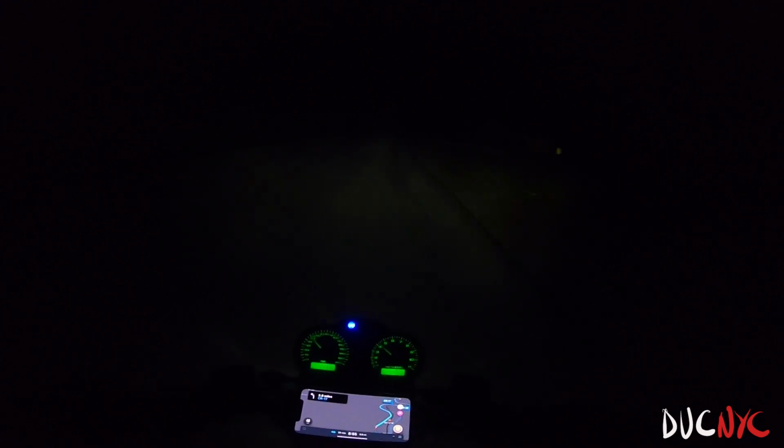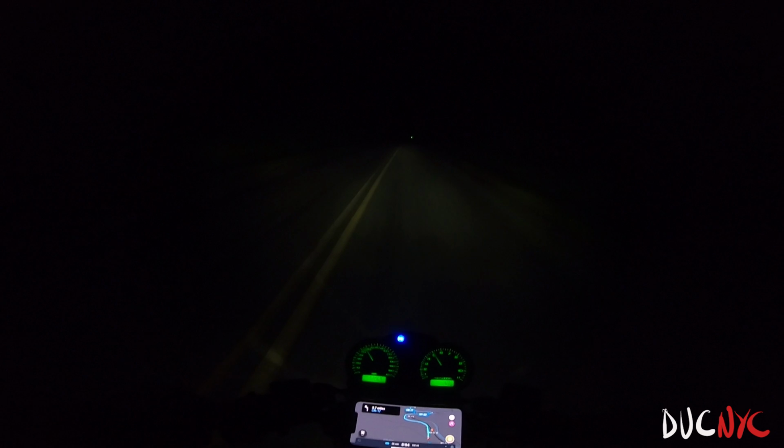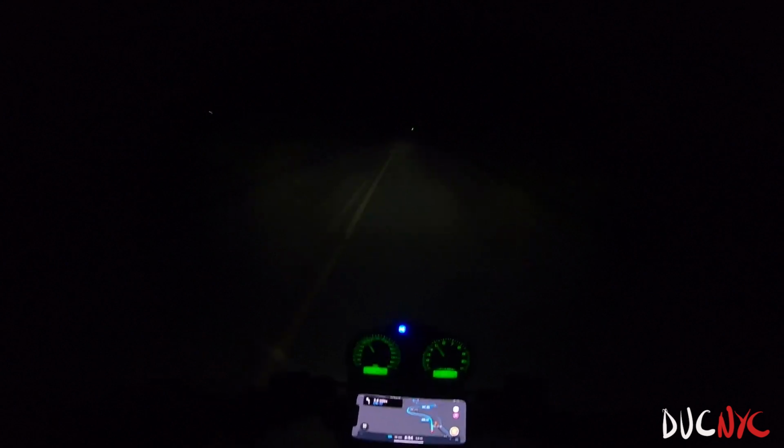This section is a little bit bumpier and a little bit darker in a way, or even more closed off by the forest, so usually there's even more deer here. That is why I'm absolutely going the same exact speed.